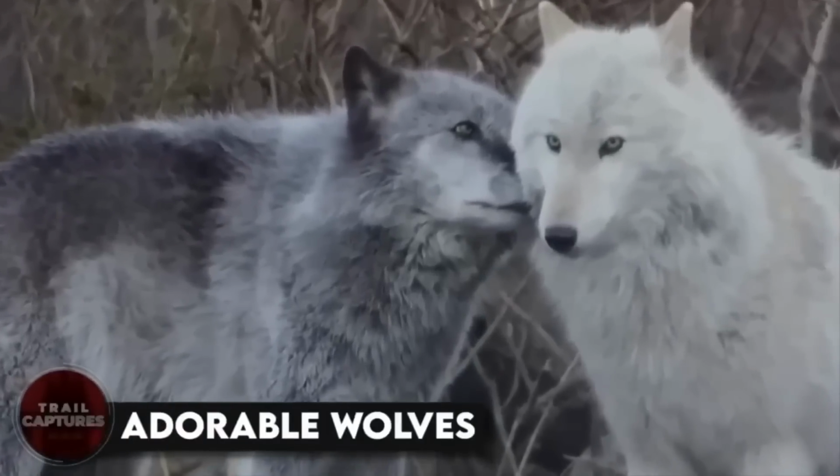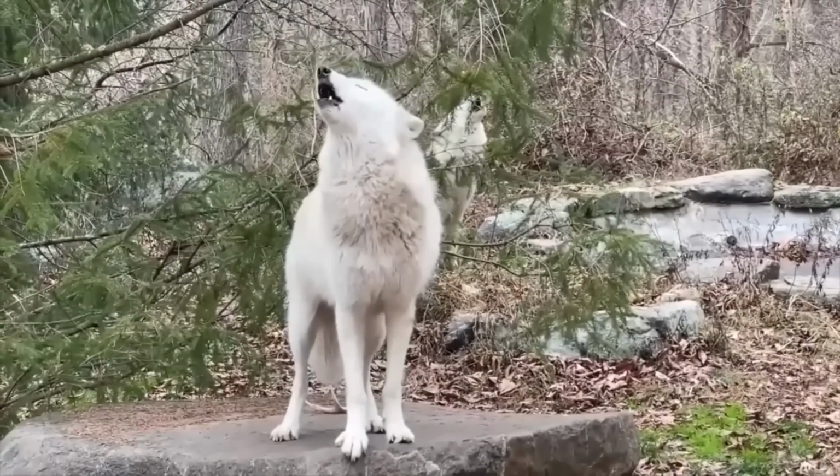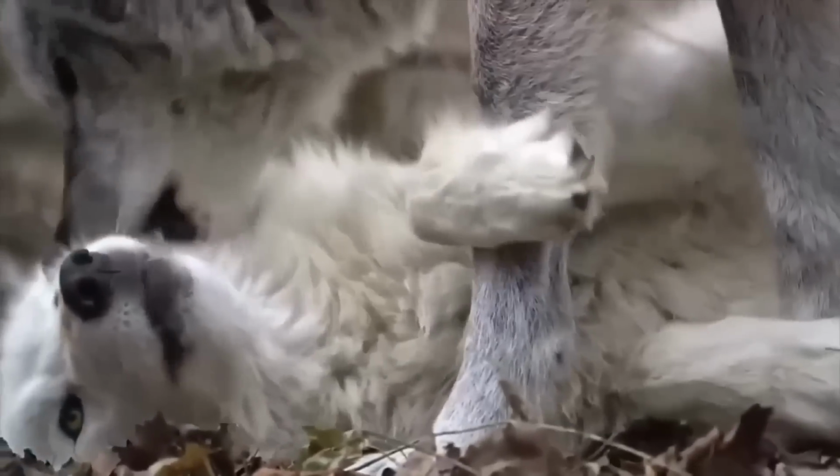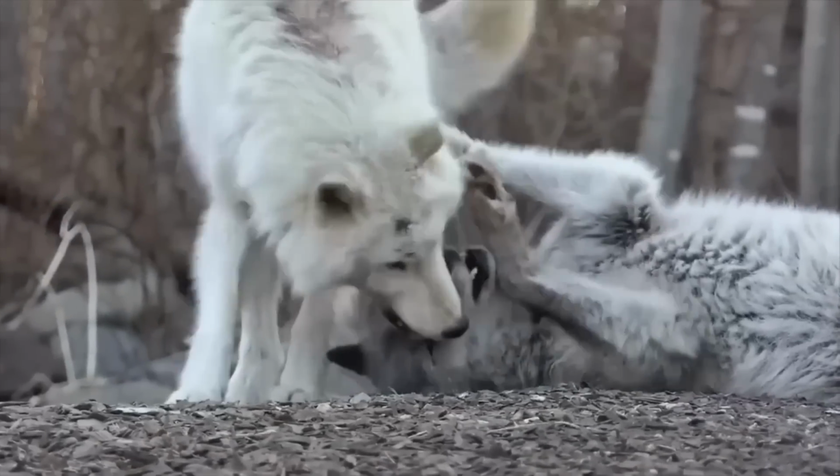Adorable wolves. Wolves are always considered to be the ferocious, the dangerous, the stay-away type animals. But these wolves, I don't want to stay away from them. Looking at the way they're all cuddling and kissing each other, don't they look like the most adorable beings right here? What do you guys think?